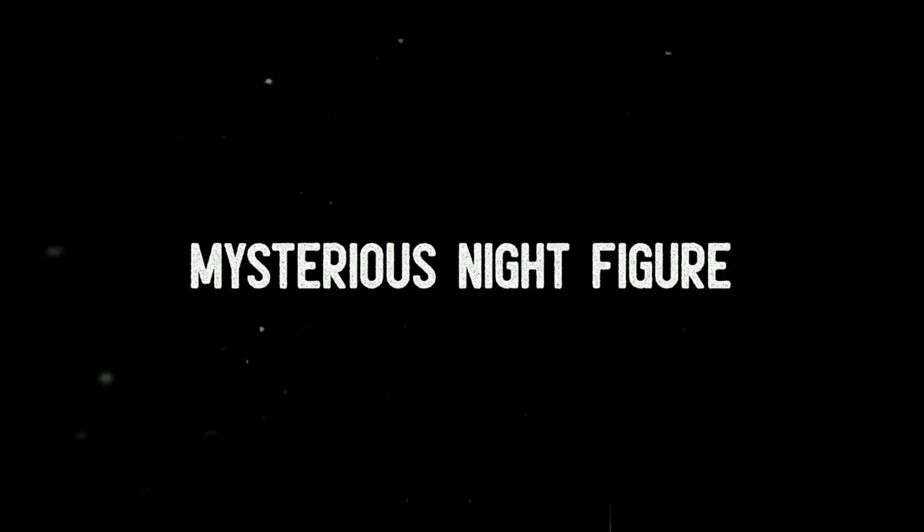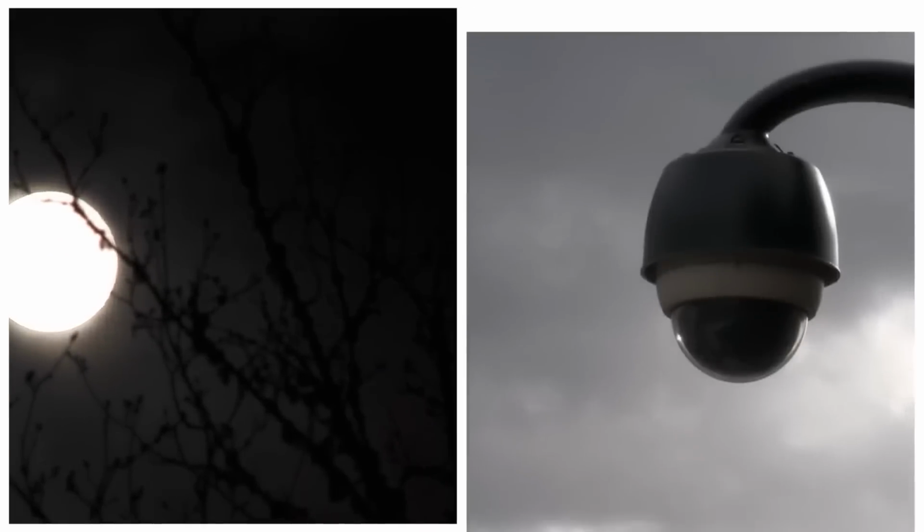Mysterious night figure. On a dark, moonless night, a mysterious event unfurled in front of a home security camera. This camera, like a silent watcher, recorded a scene that sent shivers down spines. It captured an eerie sight on the front lawn, a scene shrouded in enigma.